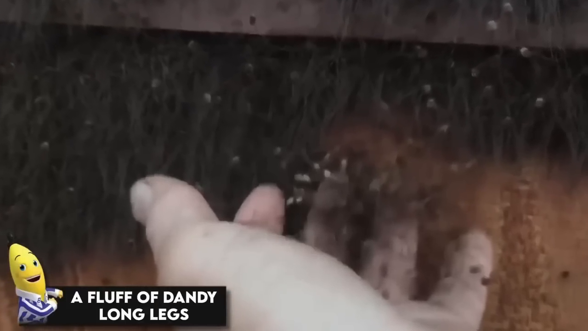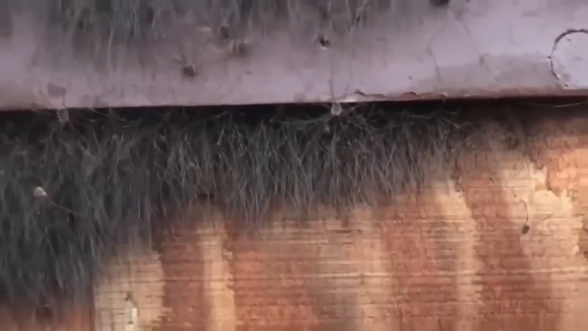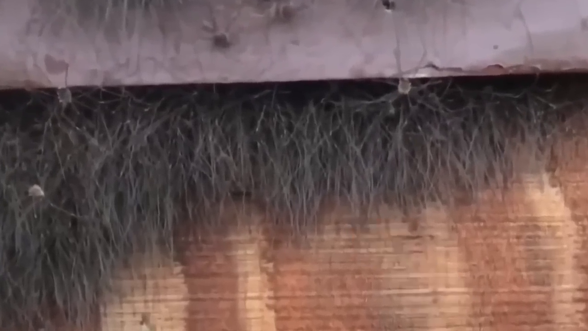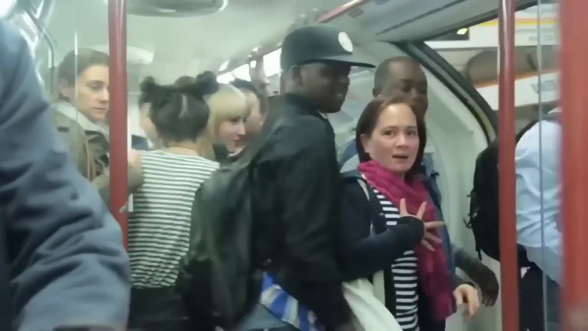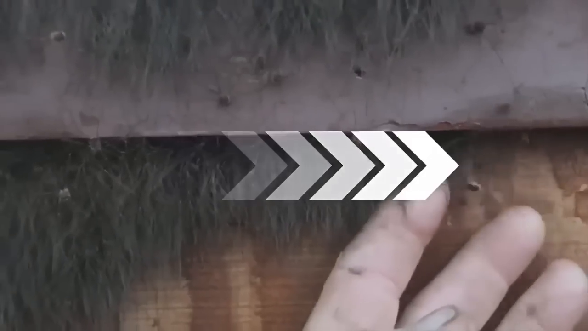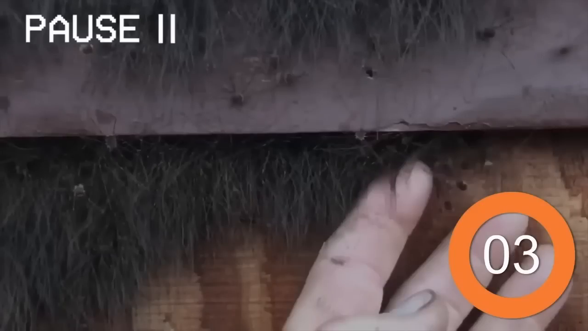A fluff of daddy long legs. What looks like dust bunnies might actually be something pretty creepy and scary for some people. If you have arachnophobia, I'm going to warn you, this isn't something you are going to love watching, so maybe just jump to the next one. I'll give you a quick second. Go ahead.